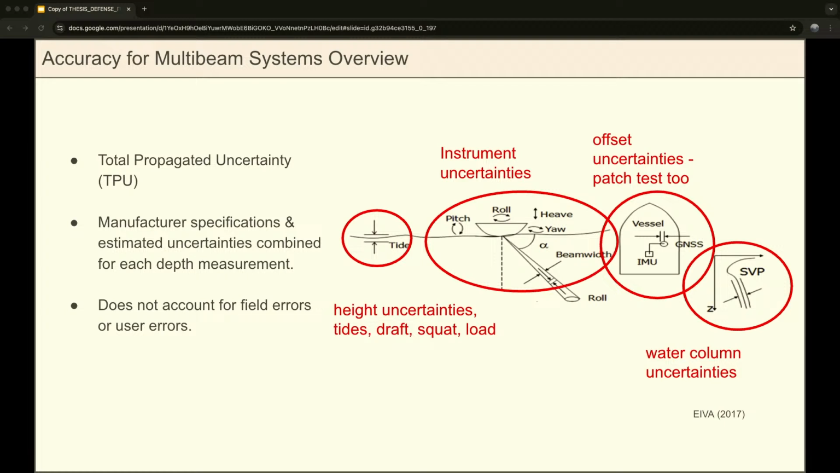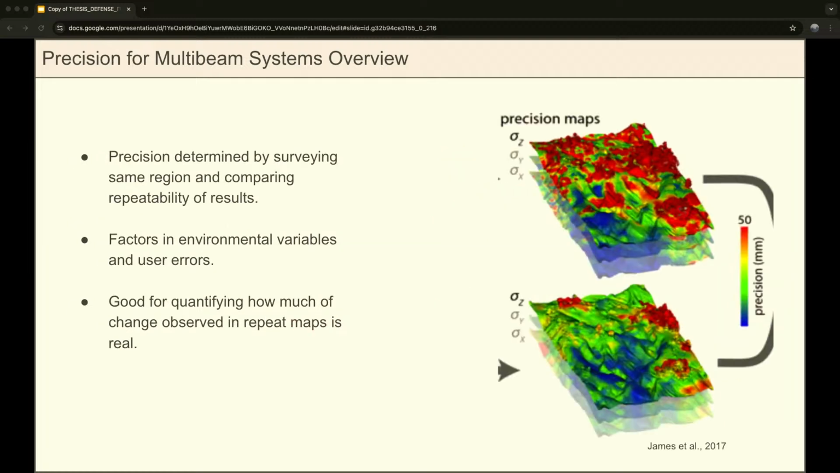which sounds really good in theory, but it doesn't account for all of those errors, because some estimating still exists in this model, and also you can have these field factors that degrade the assumed accuracy, so you can have an increased sea state or unexpected changes in the water column or GPS outages, sonar interferences, or just user errors, so applying the wrong multibeam settings or taking inadequate sound velocity profiles.